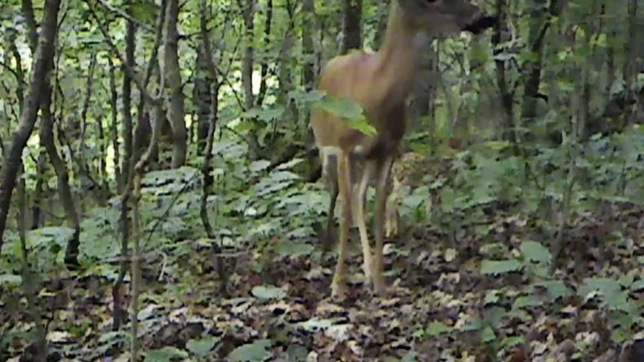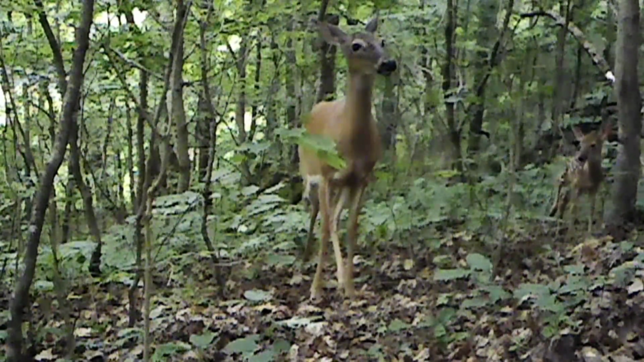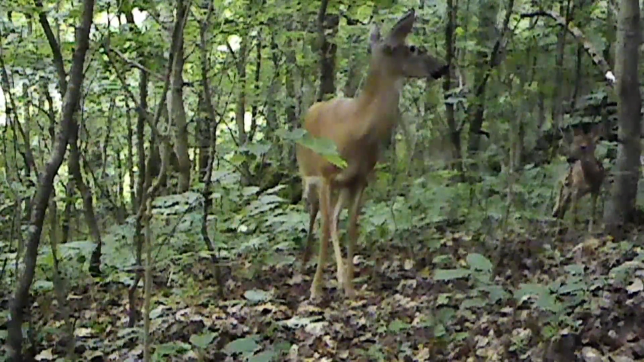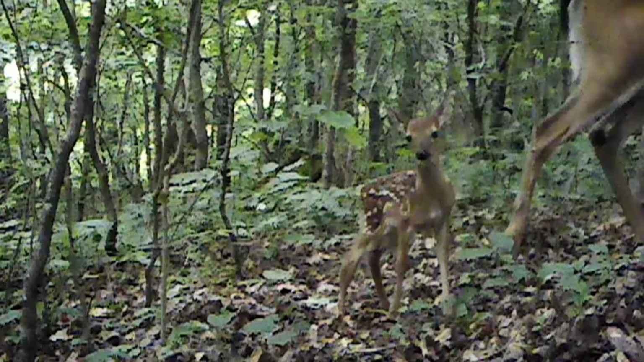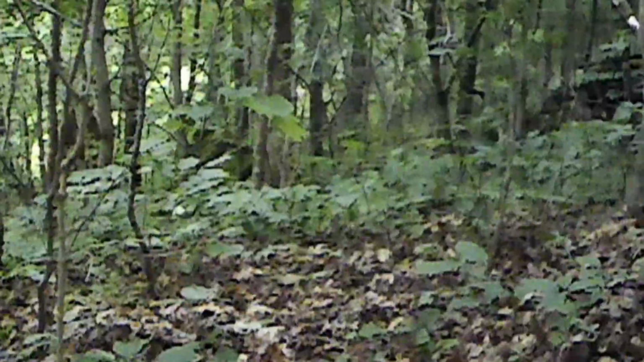And I did catch some fawns this week. Here's one with Mommy. She's moving it around now. I just hope she can keep them away from them coyotes. Beautiful little thing. Look at it. So innocent. So vulnerable. Beautiful.